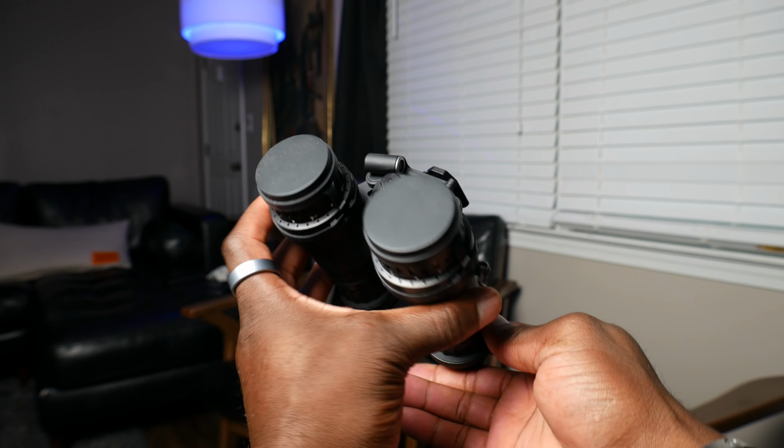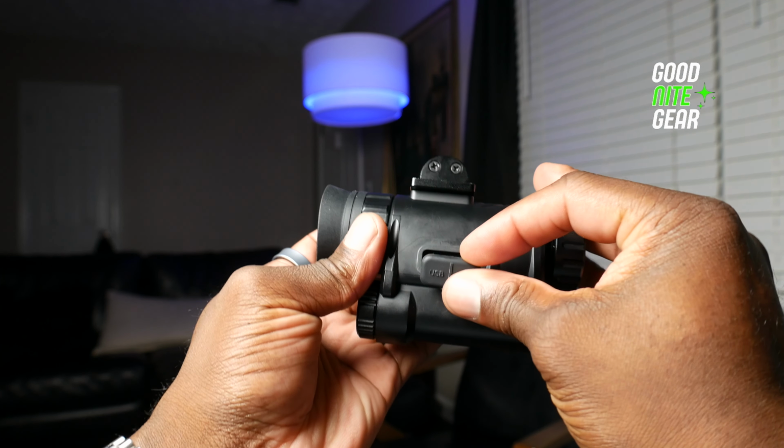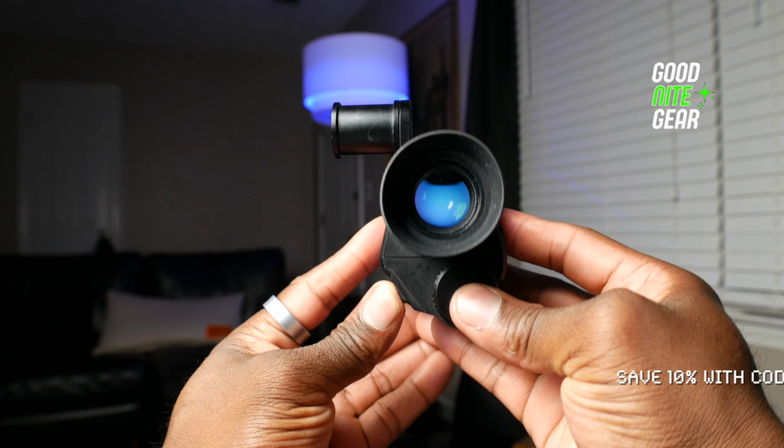This being a digital night vision monocular as opposed to the kind of good old-fashioned analog like we see here with the AR NVGs, this is essentially a night vision camera. And as an addition over the NVG10, the NVG30 features a micro SD card slot. And so what that means is you can record from a first-person perspective directly to an SD card.